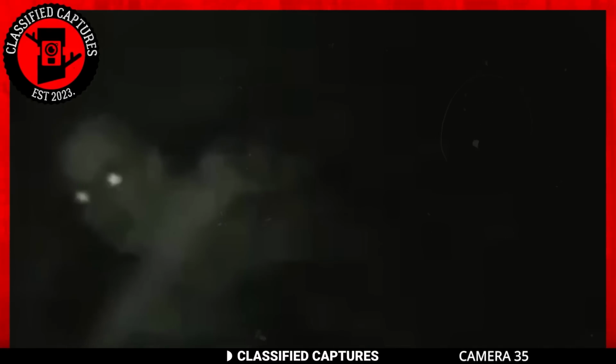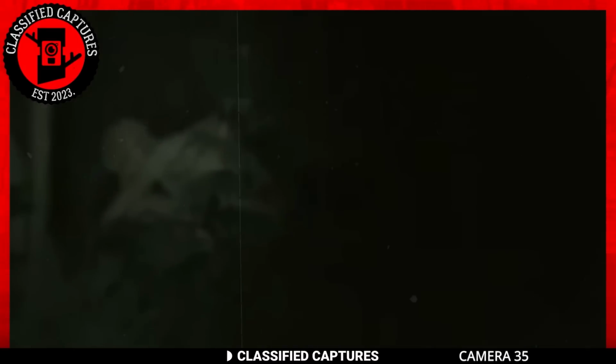The footage reveals a creature with a ghostly pale appearance, sending chills down your spine. Its eyes emit an ethereal glow, captivating yet unnerving. But that's not all. This creature possesses a shockingly emaciated body, moving with astonishing speed on all fours. It's a sight that'll make your heart skip a beat.